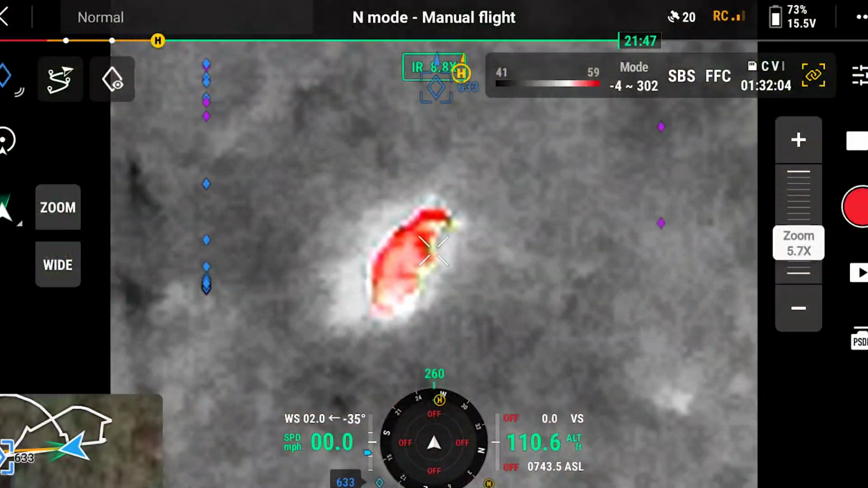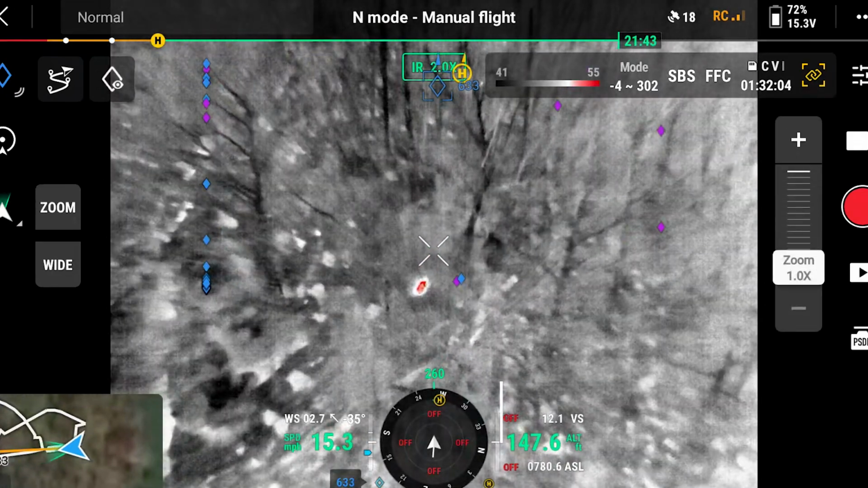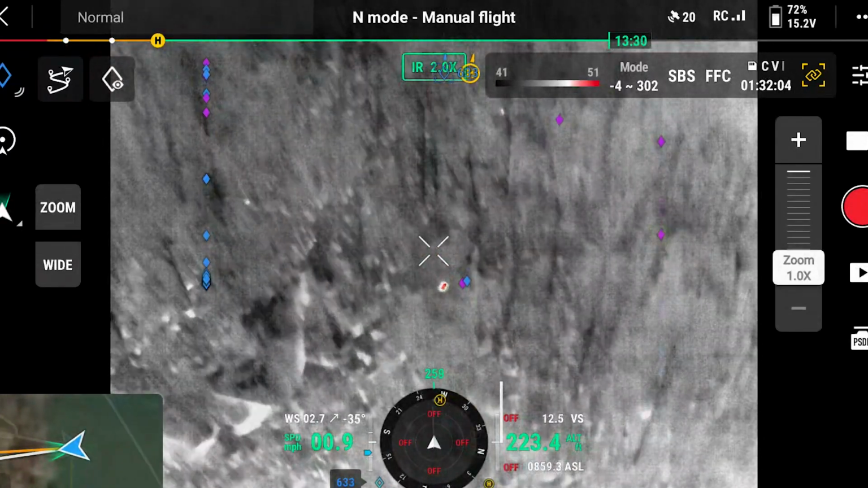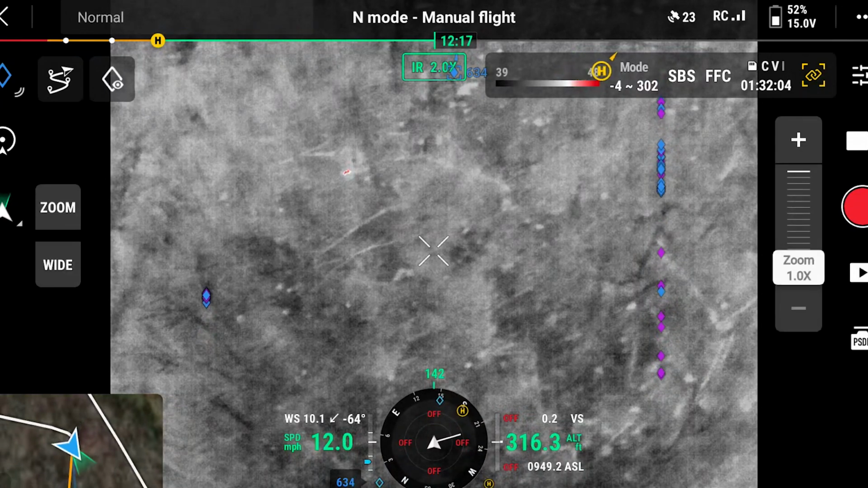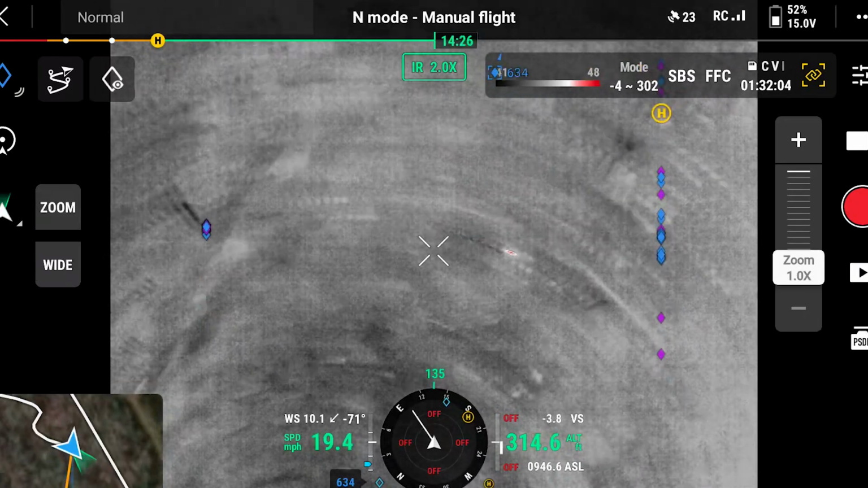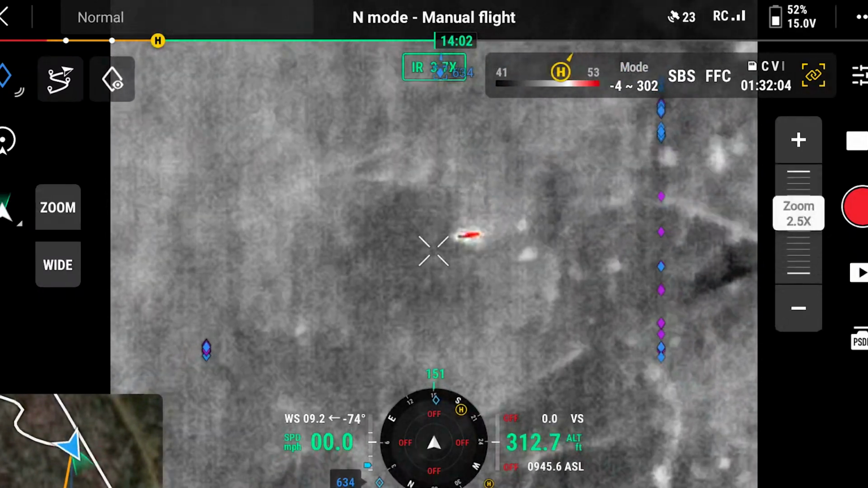I got it marked if we wanted to step in there. I'm gonna check what we came to check. Dang, I already checked that, dude. I gotta mark this.